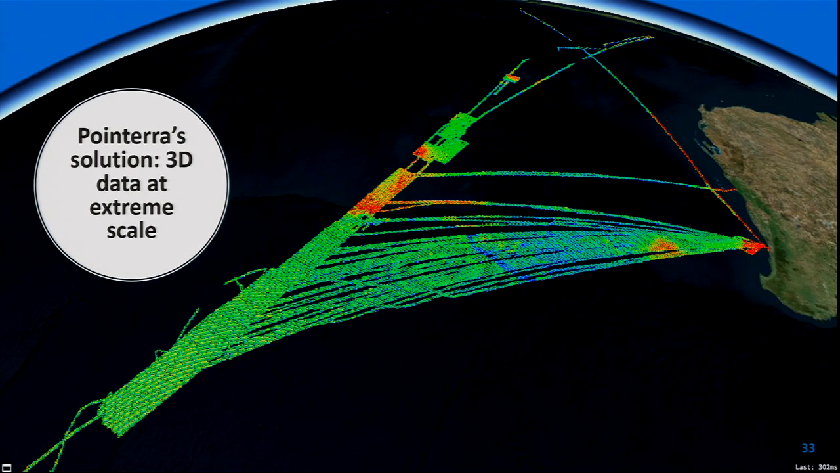So from a Pointera perspective, we don't care whether the data comes from satellites, from planes, from drones, from fixed-wing aircraft, from mobile or handheld data, or indeed towed sonar arrays. We're a solution for all types of 3D data.